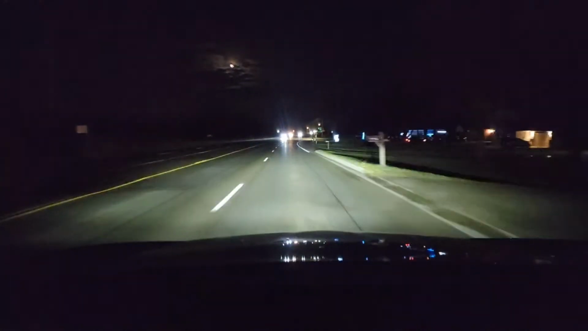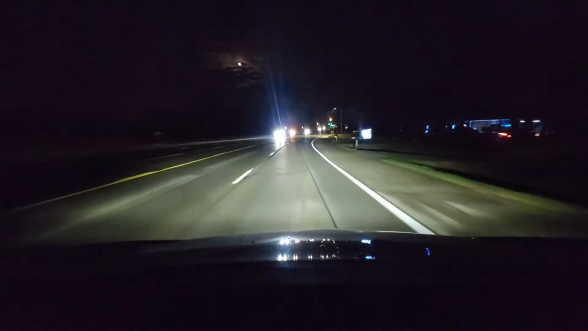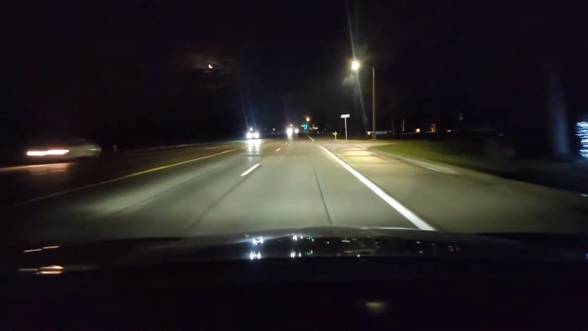Gotta watch out for deer. There's no people running, hopefully not at night. Houses look nice, getting ready for holidays coming up.